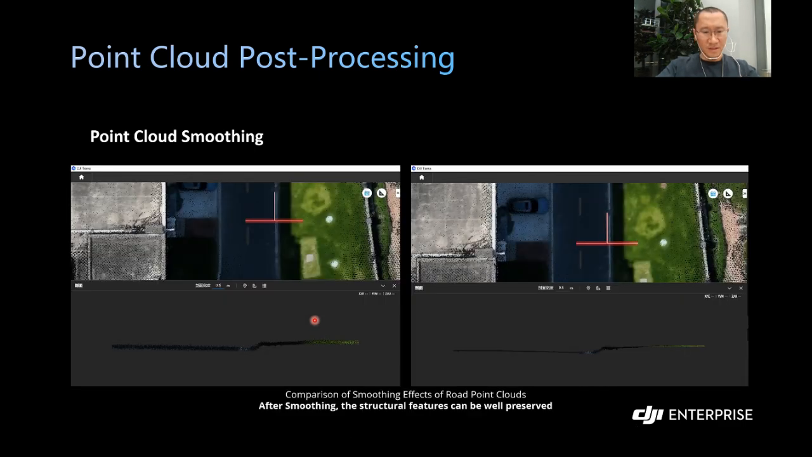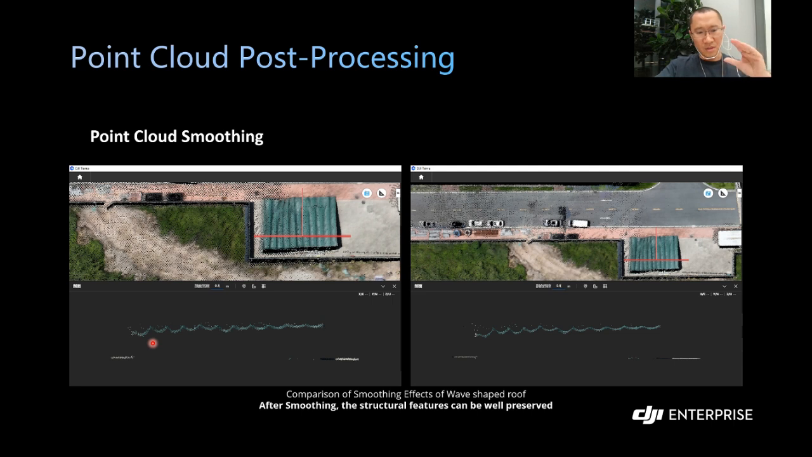I have a real case here. You can see at the side of the road, there's a small slope. After the smoothing, the slope is still there, but the point cloud thickness has been greatly improved. And let's go to more complicated scenarios. Here we have a rooftop with a wave shape. After the smoothing, the shape is still there, not changing, but the point cloud thickness has been improved a lot. So this feature is really useful if we want to get really detailed targets.